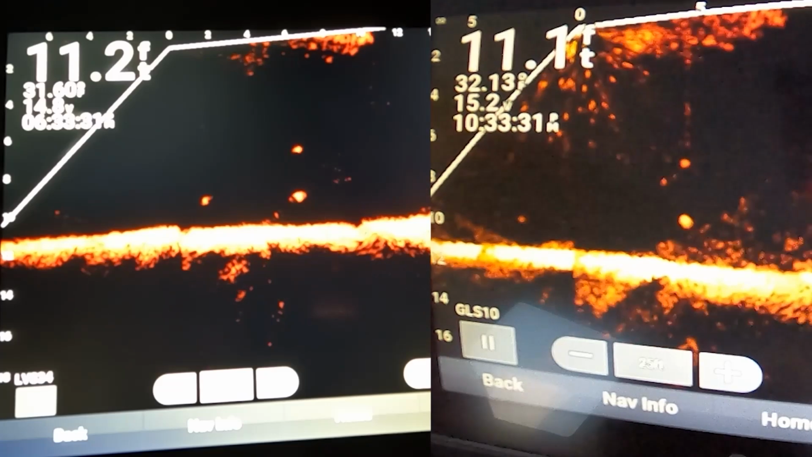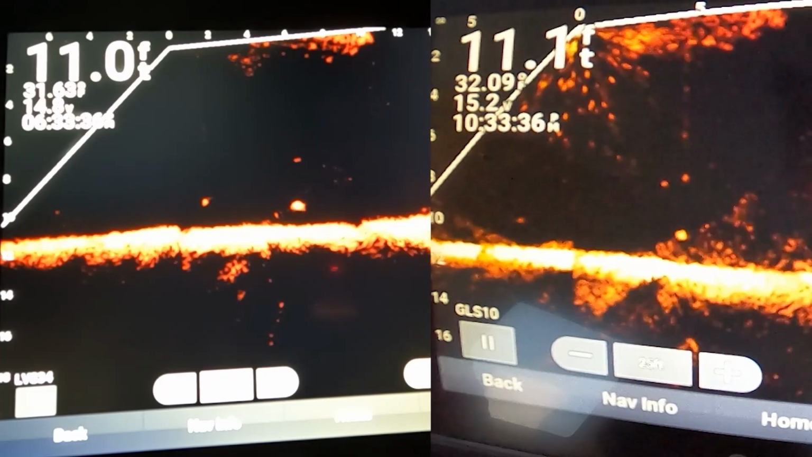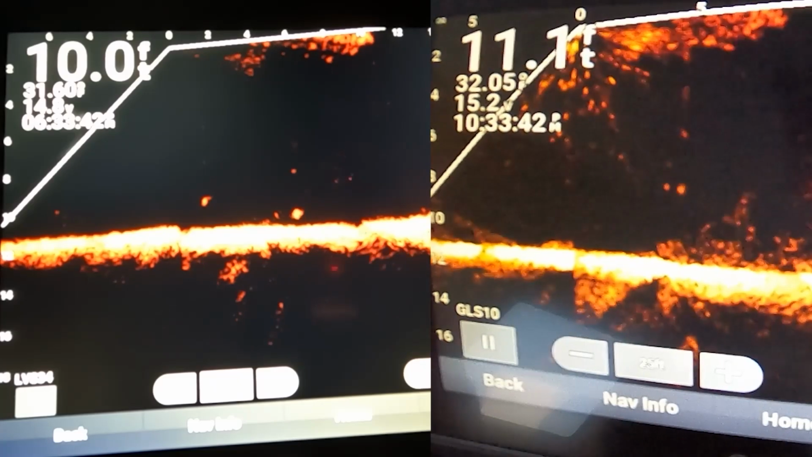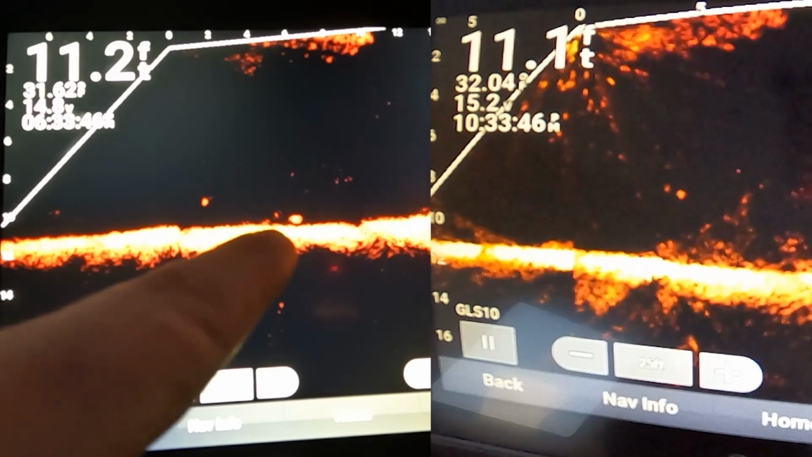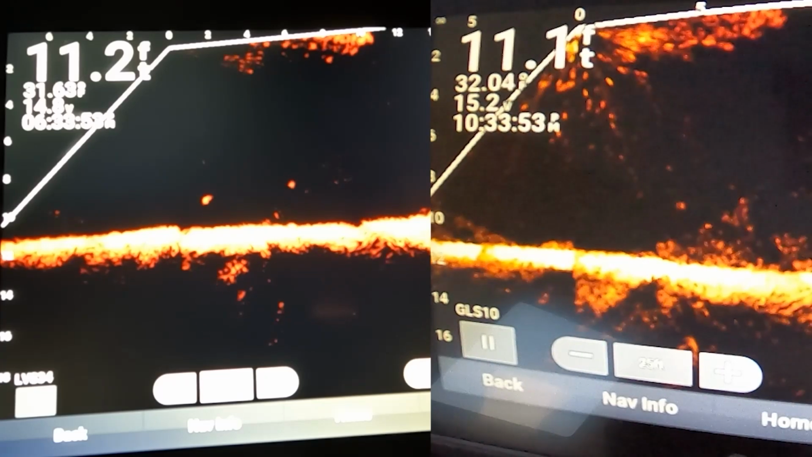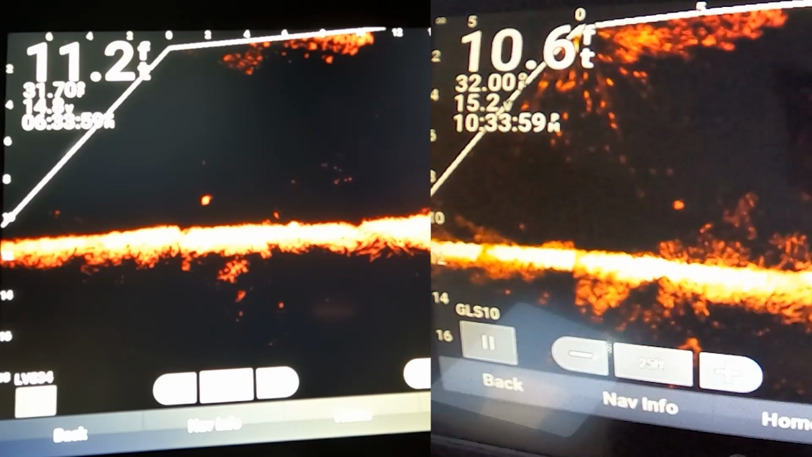Okay, I want Josh to drop real slow, and you guys can see the difference. This is, in my eyes, probably one of the best tests you can do. That's what we used to do with Vexilars back in the day with flashers. There, gone. It's gone on this, and we still have separation between the jig and the bottom there. So you guys that are talking about bottom separation, there you go. It's better. A lot of people said they didn't think it was going to be any different or any better. It's a lot better.